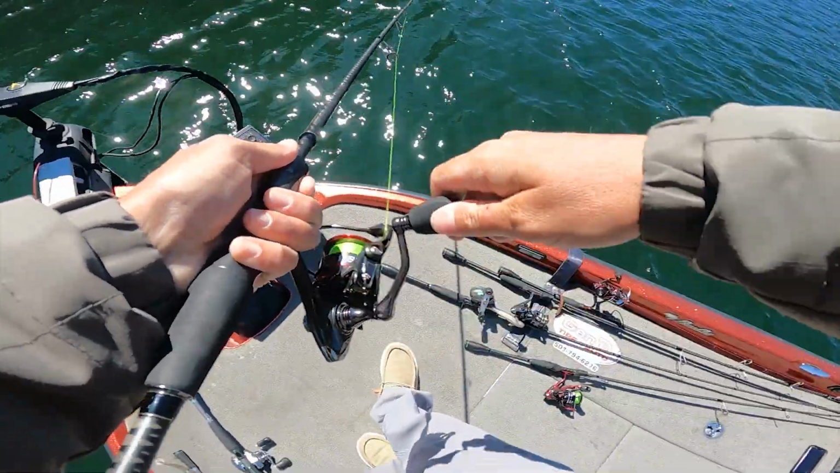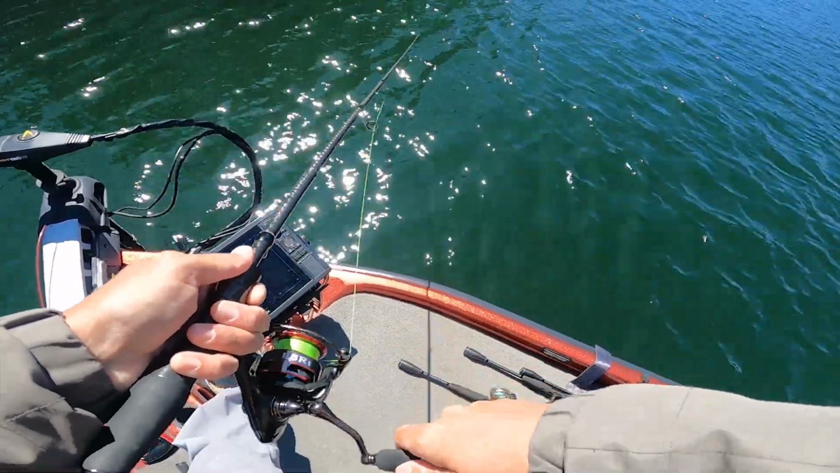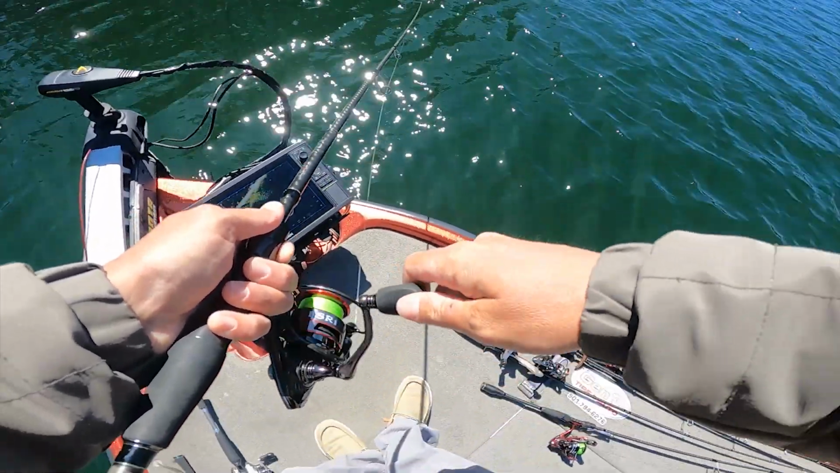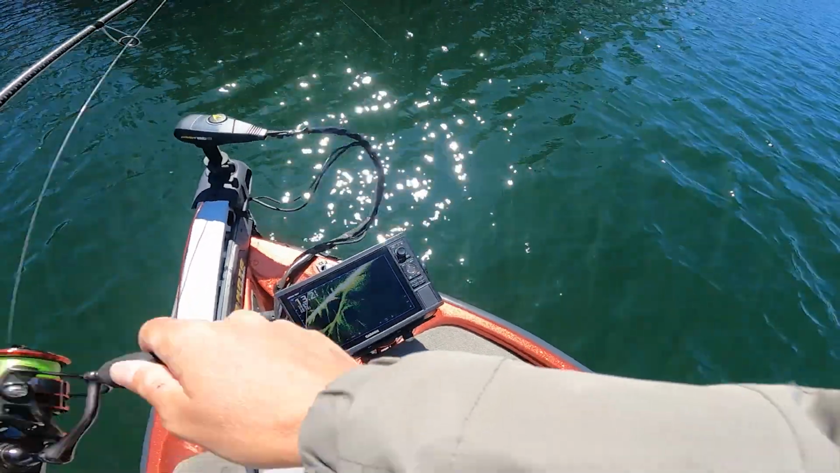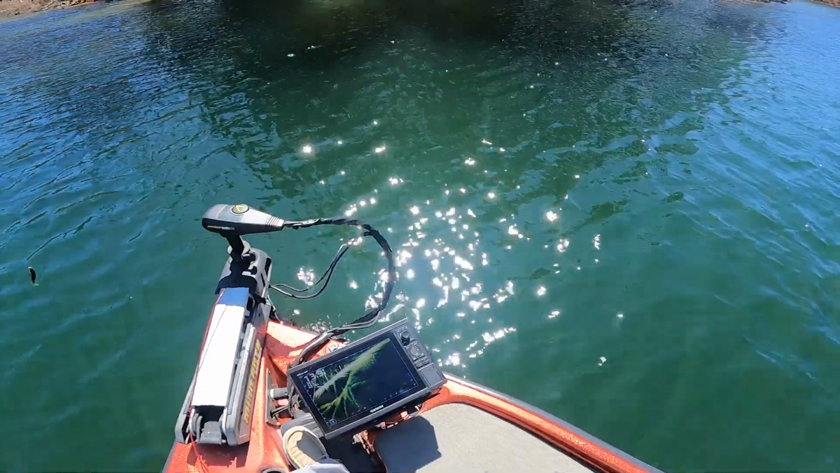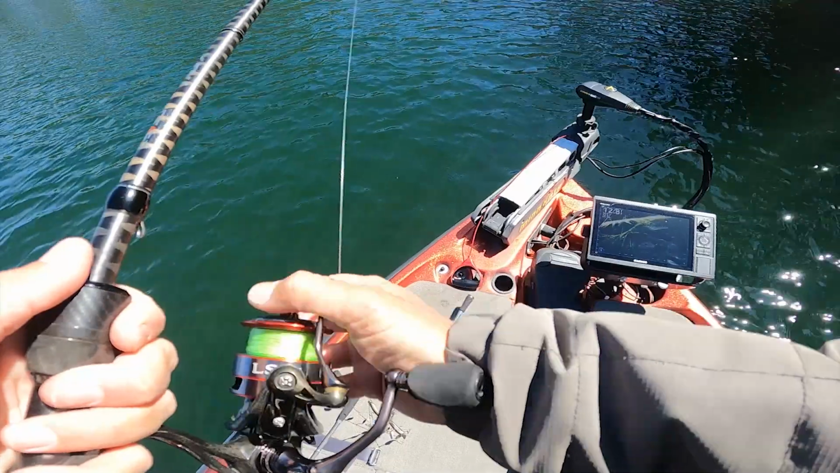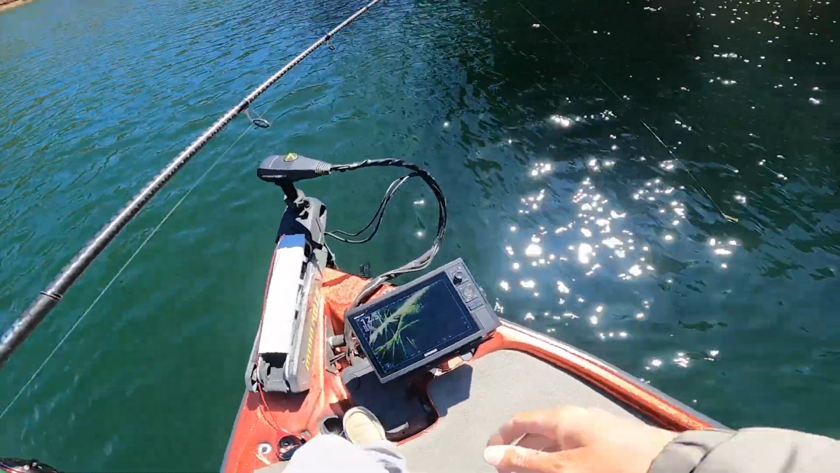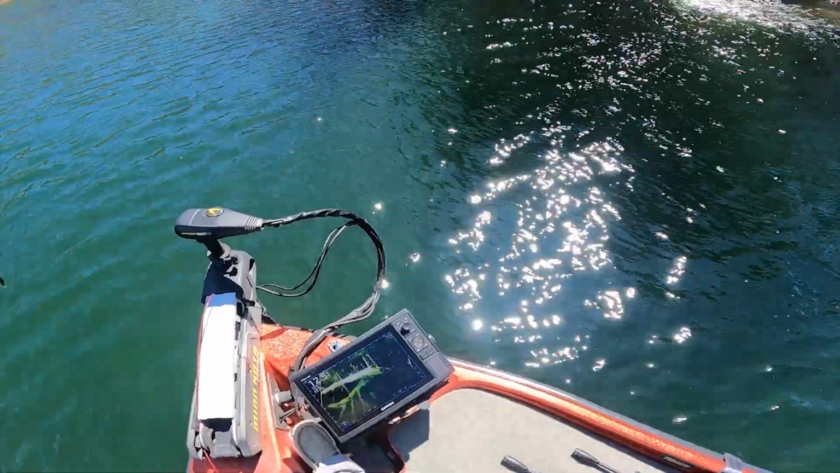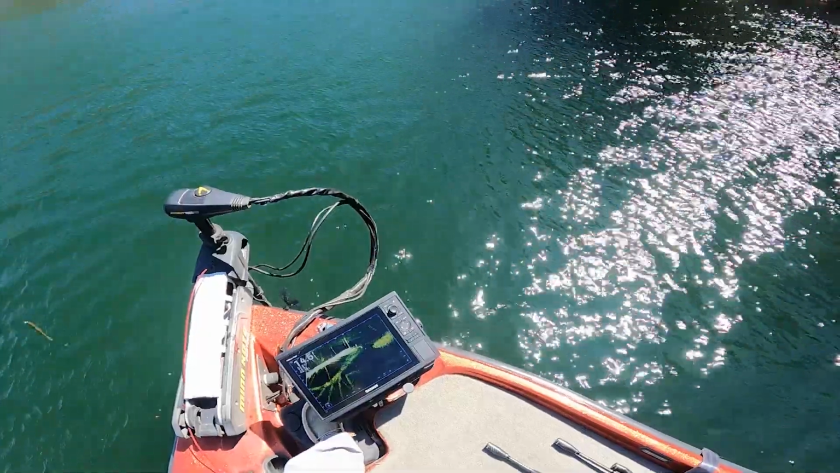Oh, I missed him. I missed that fish. You're kidding me. Gosh, I just missed that fish on the big sock shad, on the big minnow. Green pumpkin, 1/8 ounce head. I would be throwing on the hard head if I had any more 1/8 ounce hard heads. Darn, that stinks. That dude was up there too.